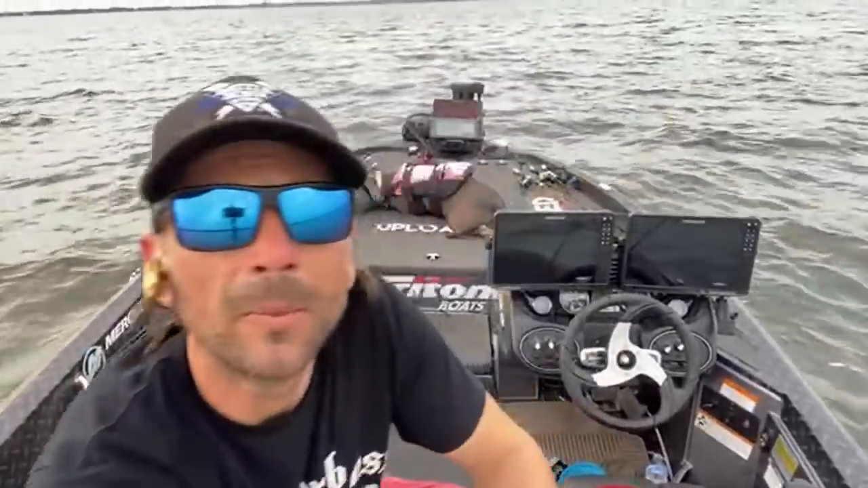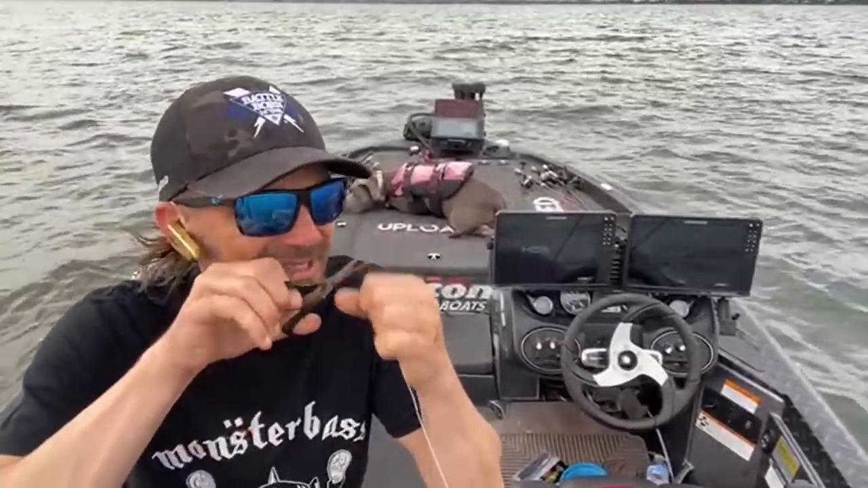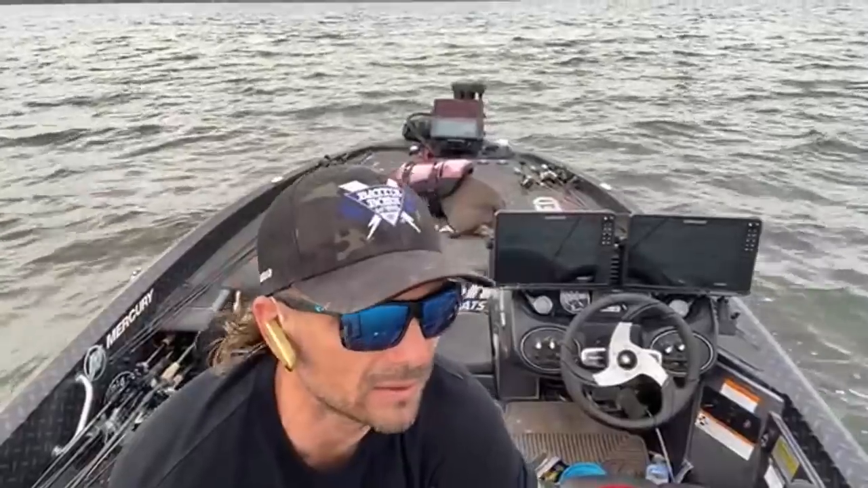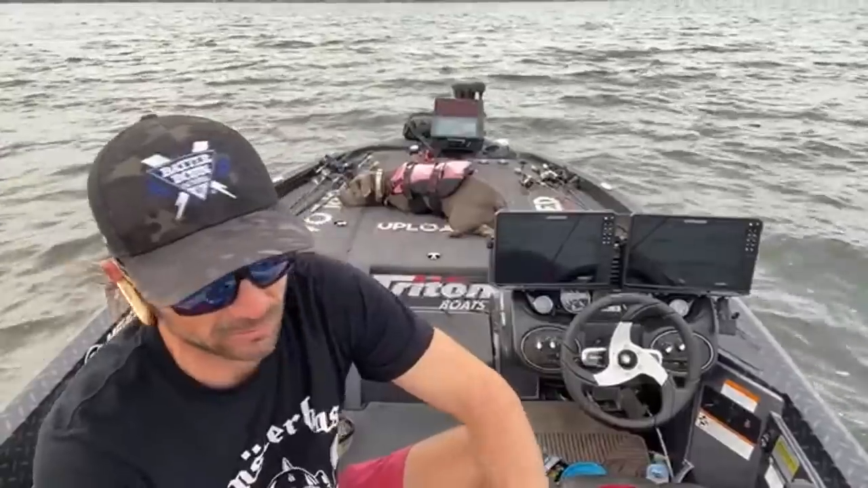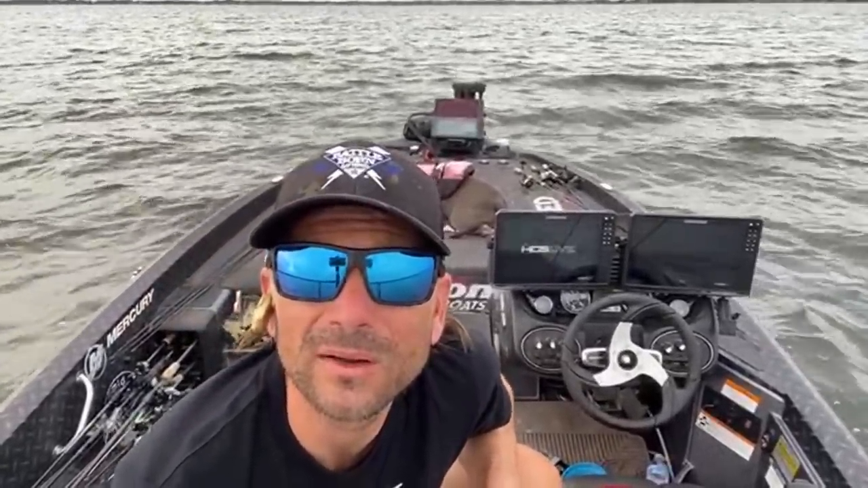That hook on the power Ned's a lot stouter, so I'll use that if I'm bed fishing. But for this, I really don't want it super weedless. I want it a little bit, like if I pick up a little piece of brush, I want it to come through. But these fish are biting super light.